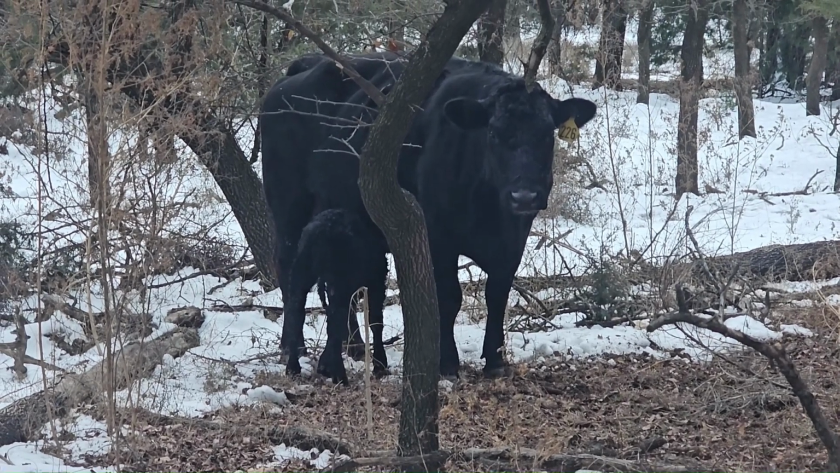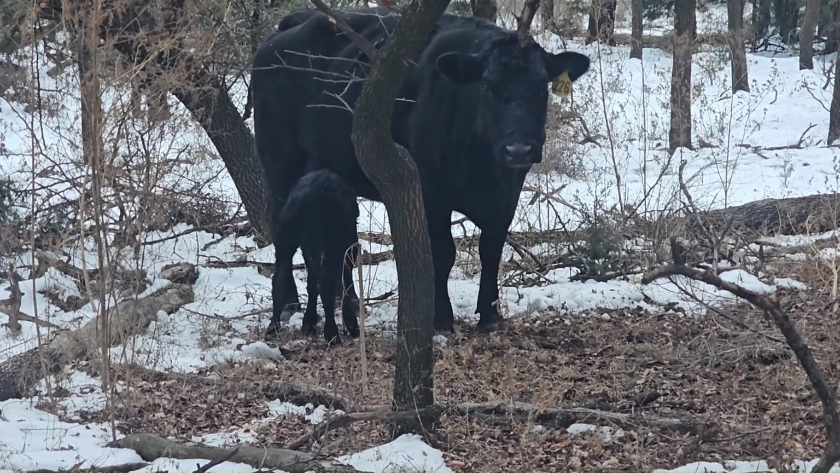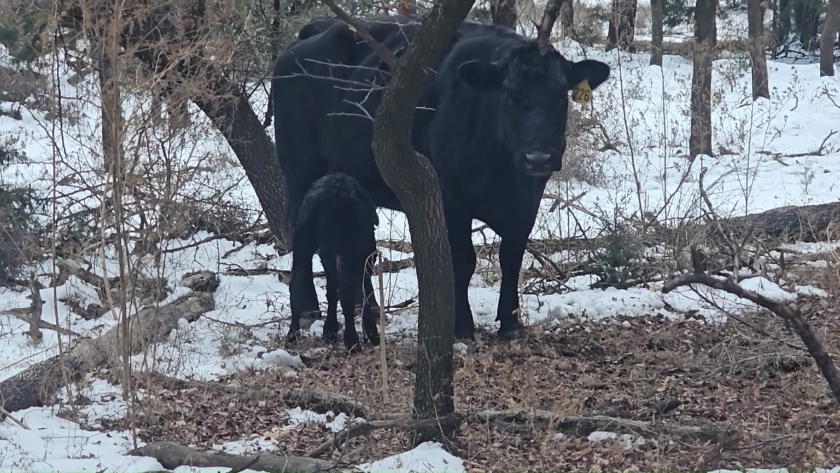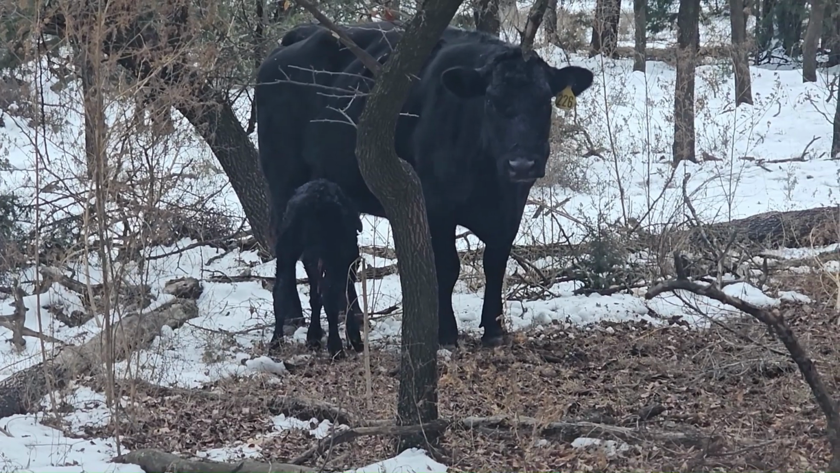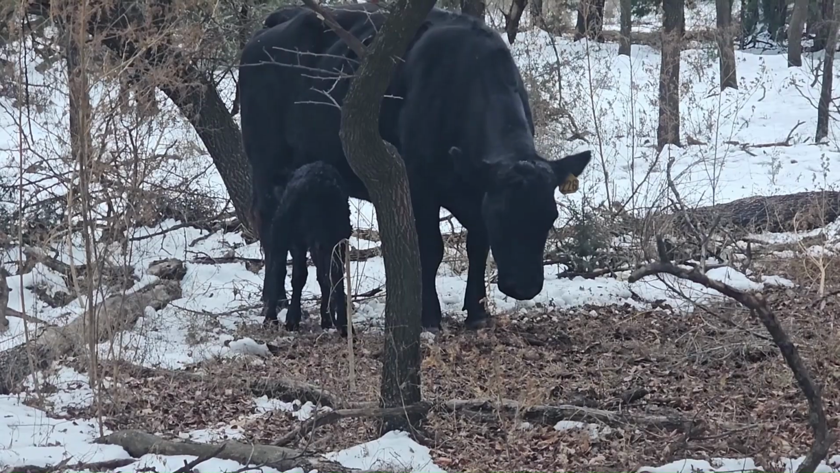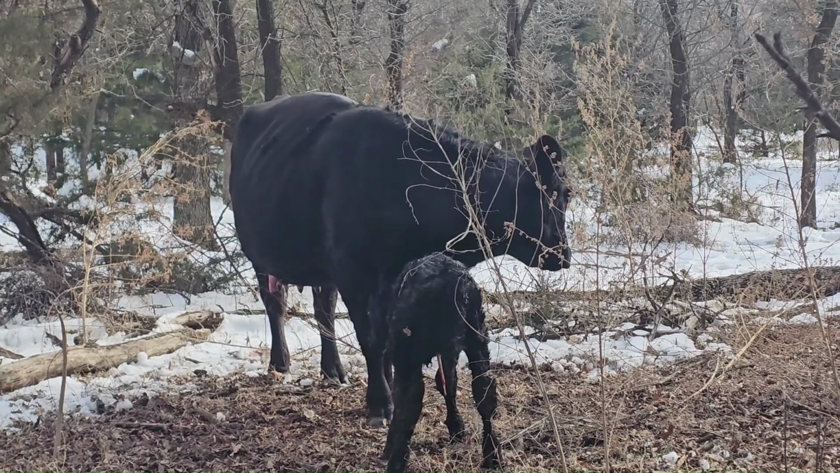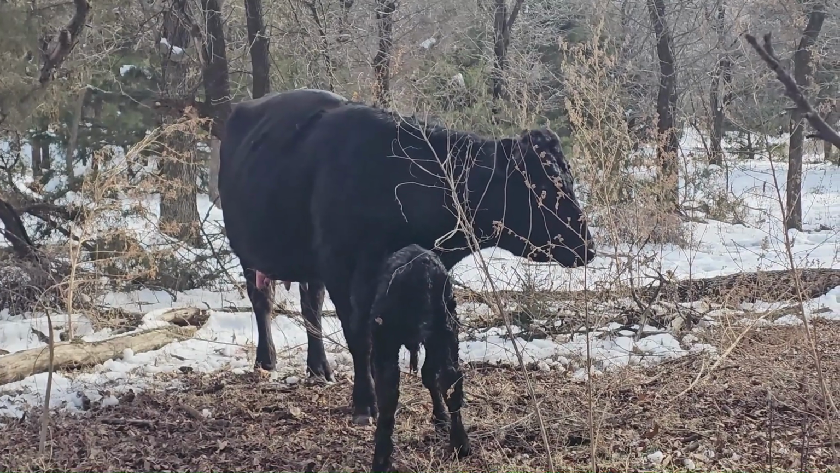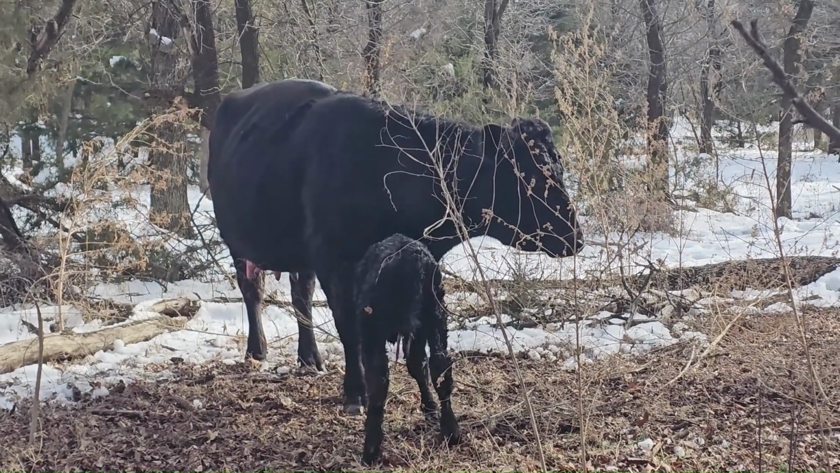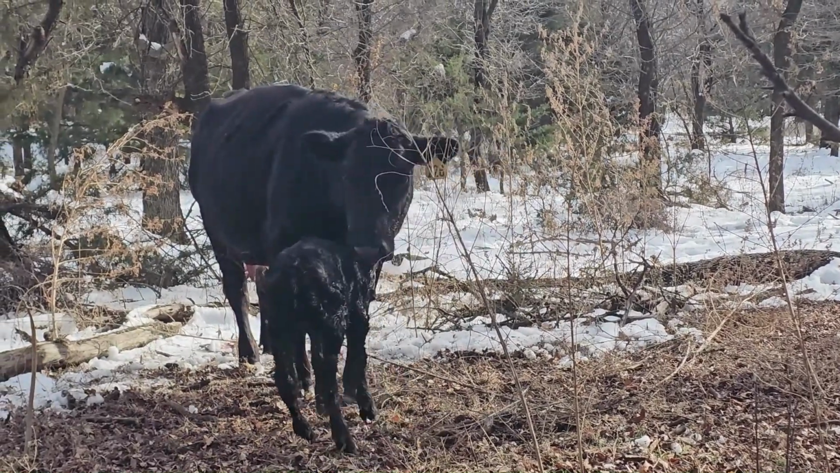I haven't been able to go into it and help clean it off or dry it off yet, but I'm about 25 foot from the cow right now, and that baby's still nursing, and I'm just hanging out. So he nursed, or she, whatever it is, I haven't been close enough to tell. Eventually laid down. I'm just about 15 foot from him right now.